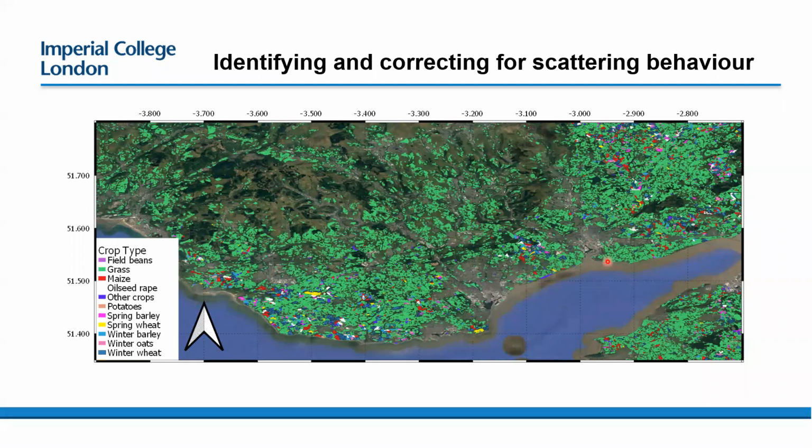What we did find though is that these maps are quite limited in terms of the scatterers are going to change between every image that we take every 6 days. So having an annual map of crops isn't going to quite have the temporal resolution in order to properly correct our data.